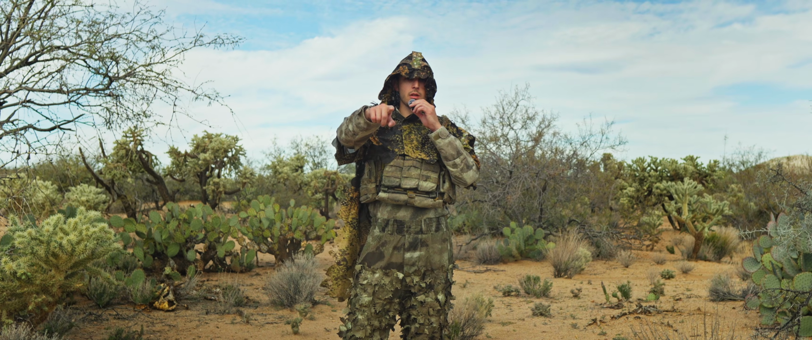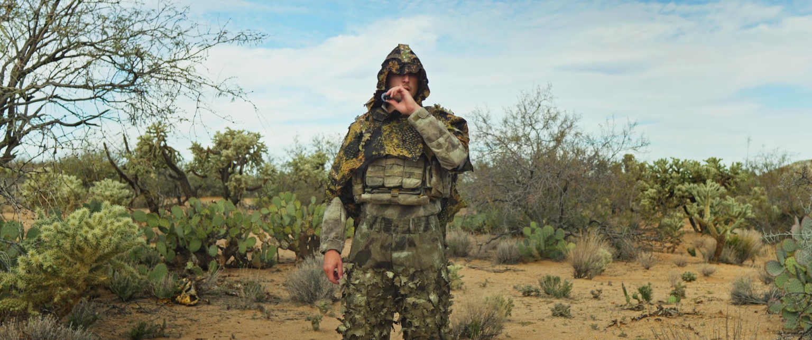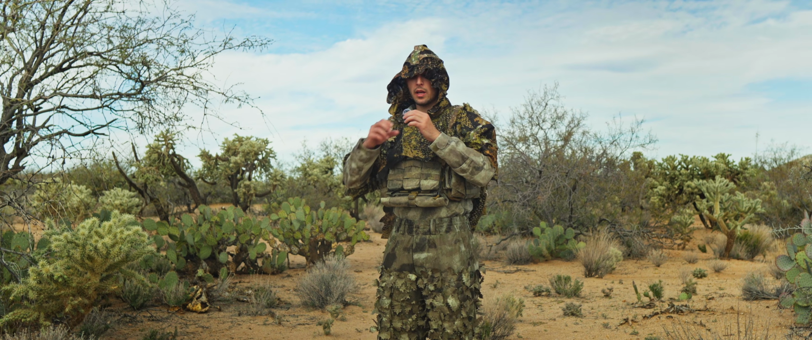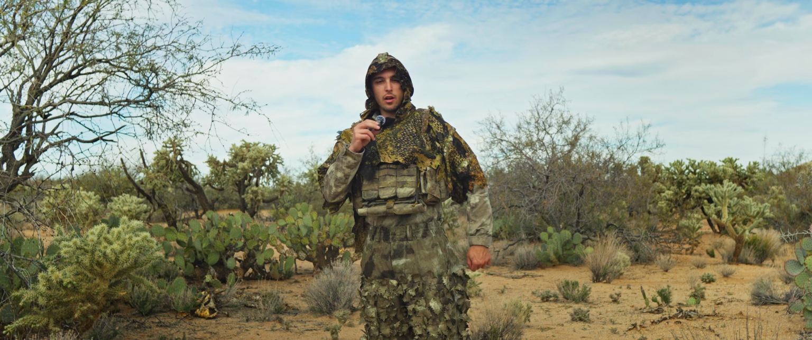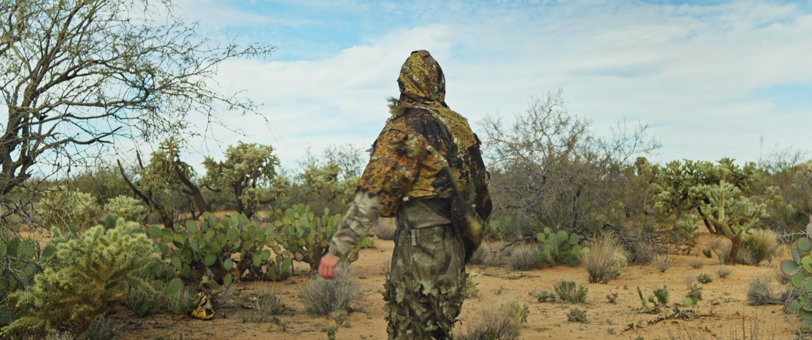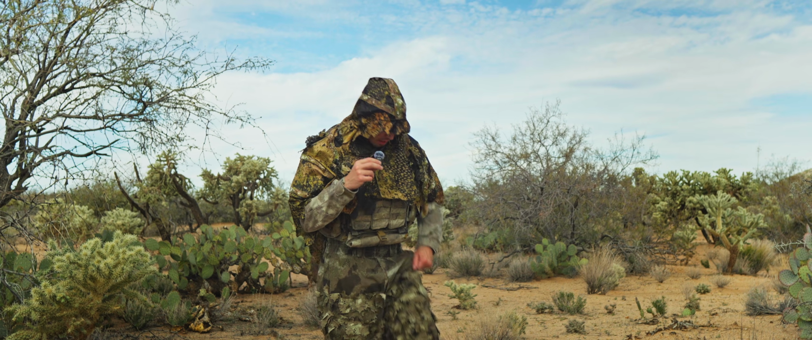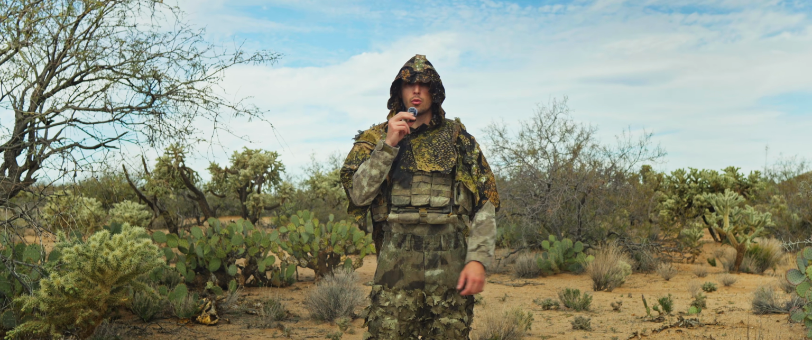So we got a bonus item. My friend sent me this Phantom Leaf ghillie cape type of thing. He said it could be good against thermal. I have no idea. We'll try it real quick. We'll do again a little visual one to see how it blends in, even though it's not really meant for this type of environment, but I still have the SOKL pants. And then from there, we'll see what it looks like under thermal.